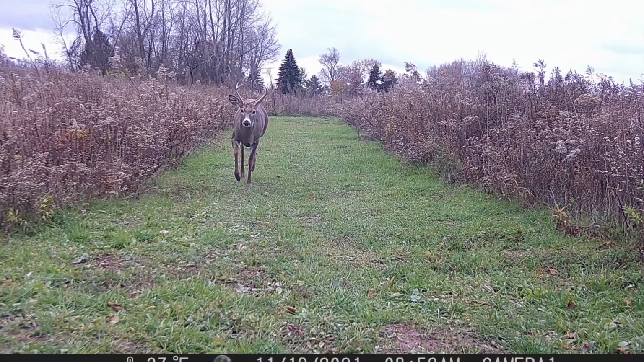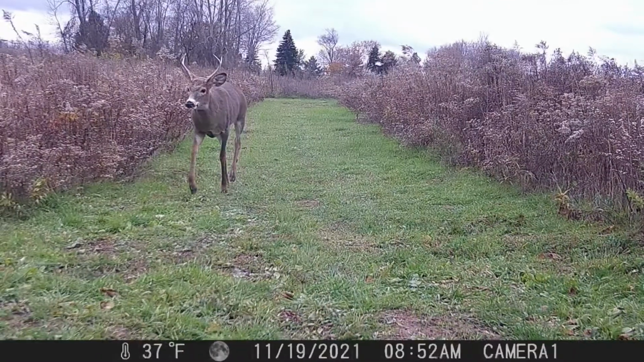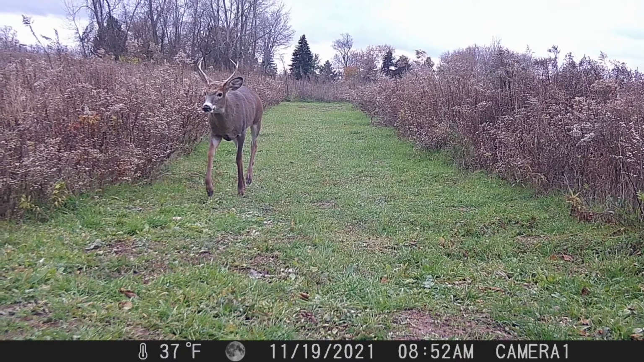And just minutes after the spike buck, this brute come running down the trail. Not sure what was going on here, but he was right behind him.